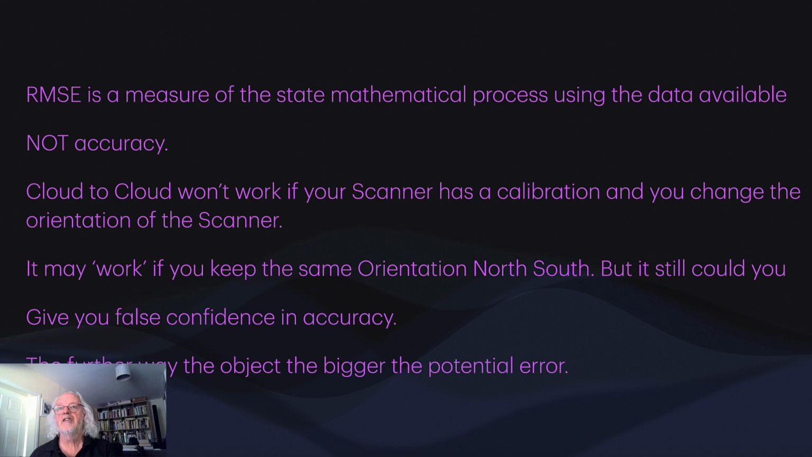Now it may work if you keep the orientation the same, north and south, but it'll give you a false sense of confidence in the accuracy because it's warping the data together. But because the position is moving, you'll still see some error and some weird effects going on in the point cloud. And the other thing to bear in mind is the further away the object, the bigger the potential error. If I've got a collimation error on the vertical and horizontal angles, obviously the further away I go, the bigger the error is going to be if I'm trying to observe a common point, an edge, the corner of a building, whatever it might be.